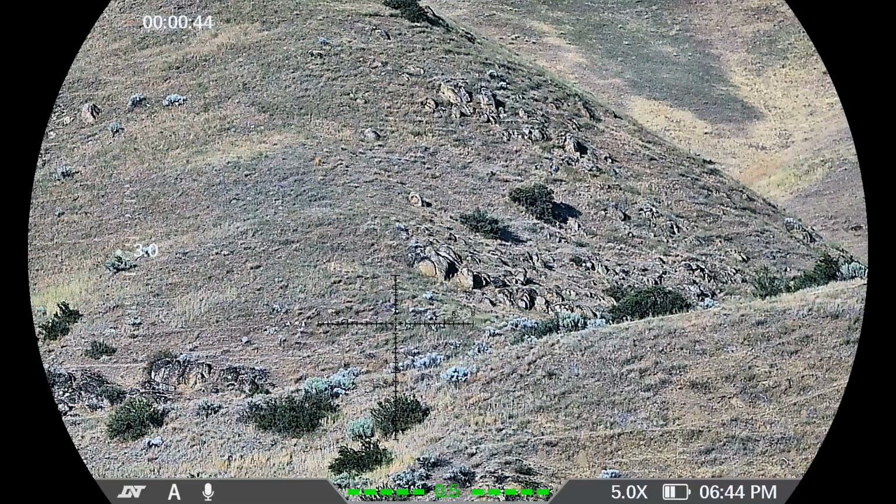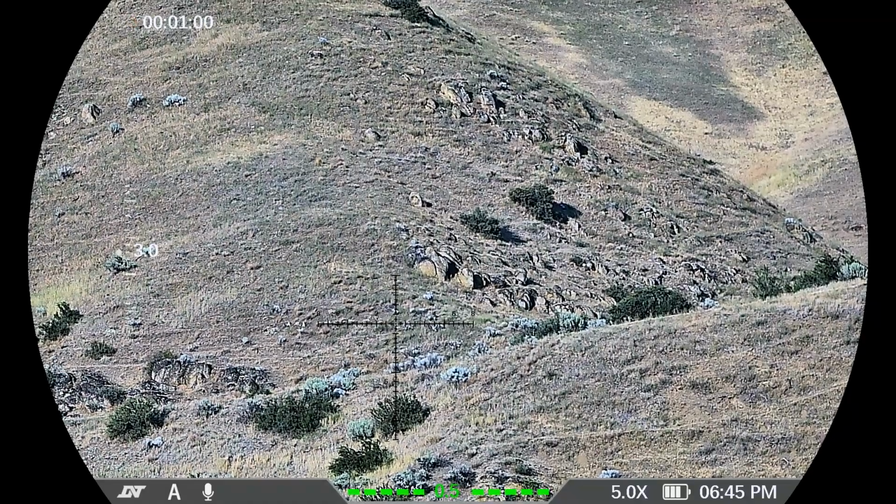The night mode has an IR illuminator that you can actually adjust the throw, or the amount of IR it puts out, as to how bright your night vision is going to be. So that's pretty slick as well. So I'm going to go back over to thermal mode.